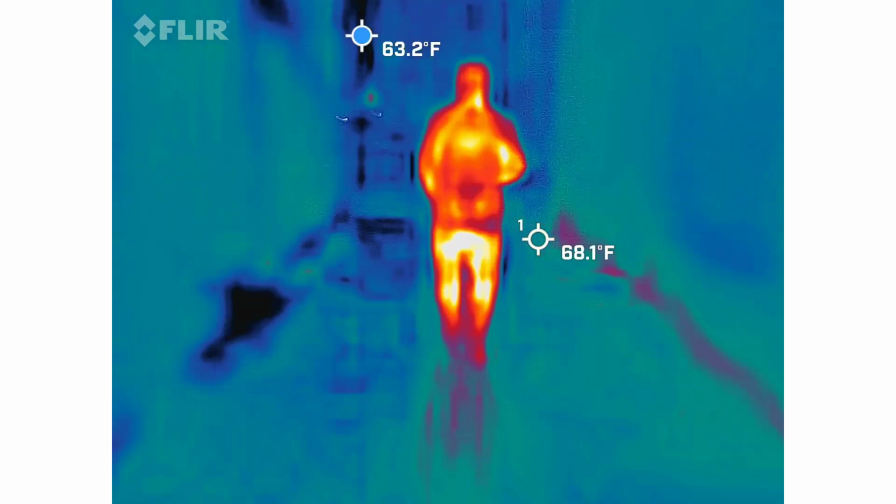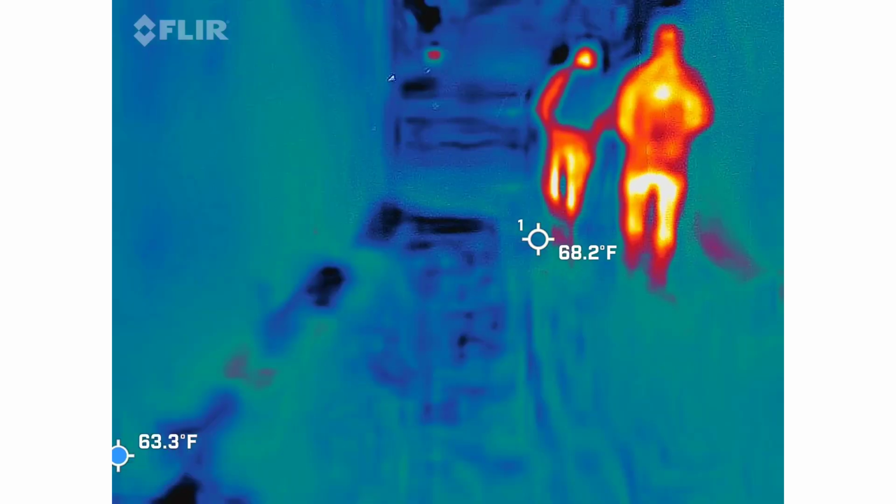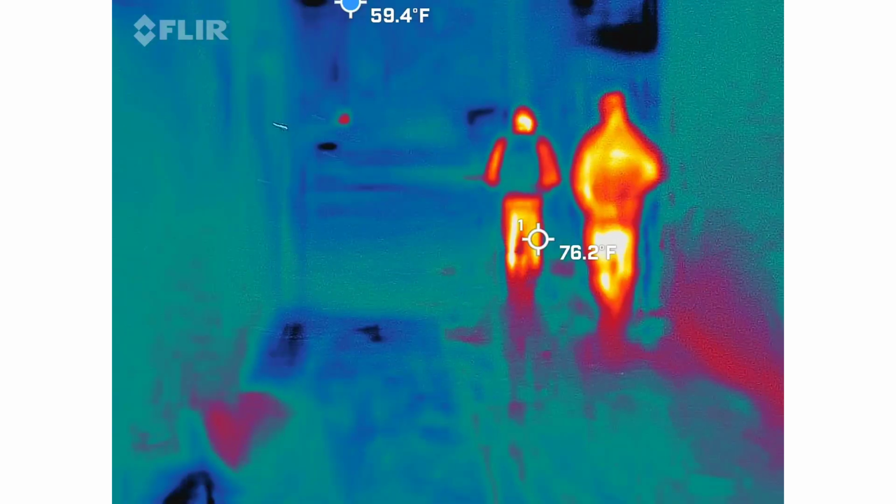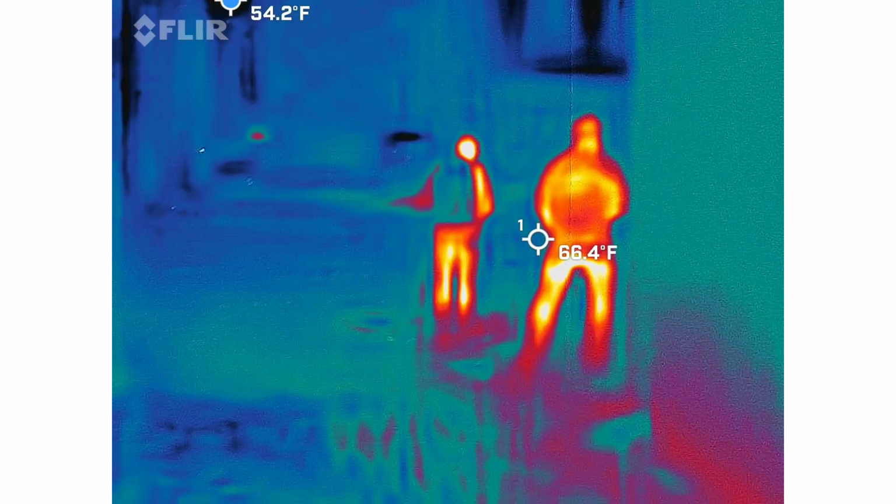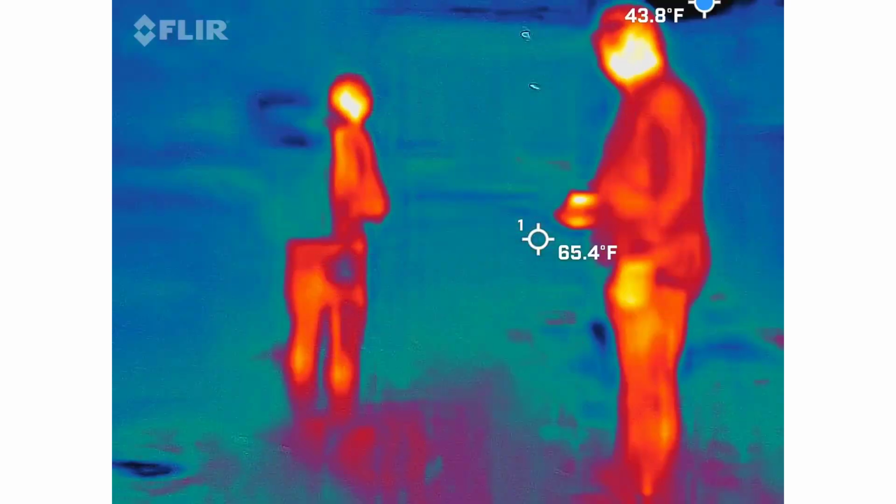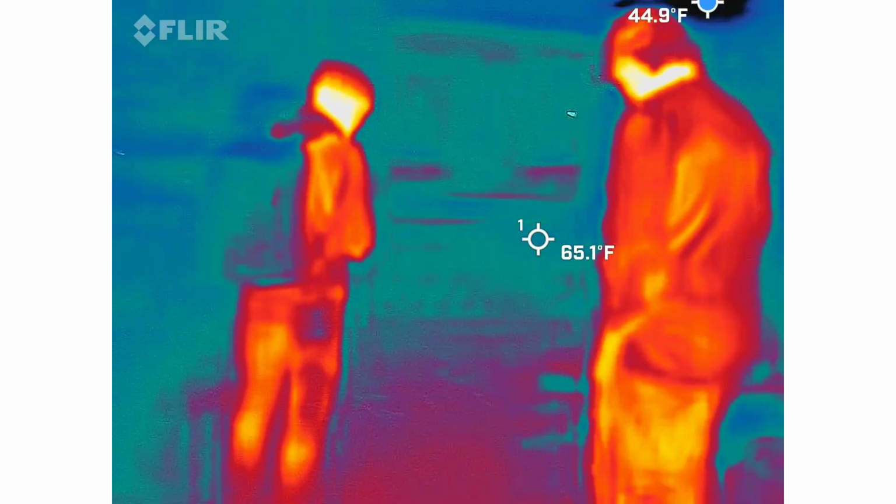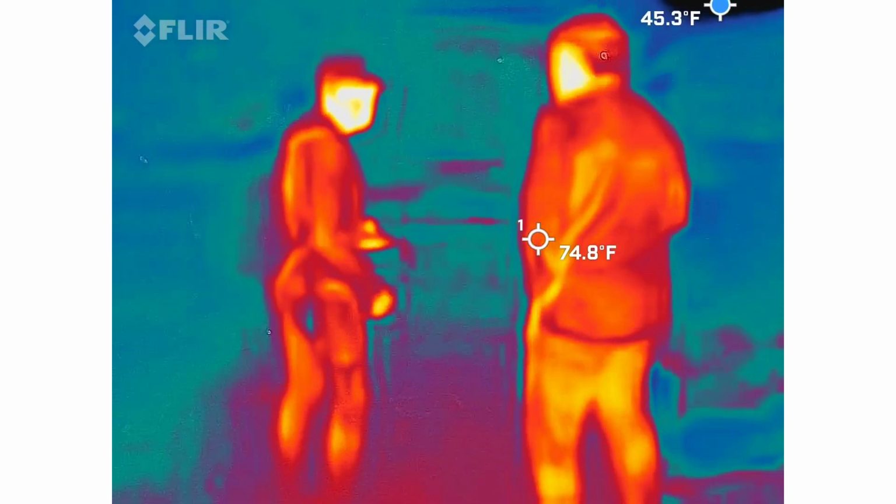Right back down, so are they gone yet? I'm really excited about the word tape showing up in there. Like that's a big deal.